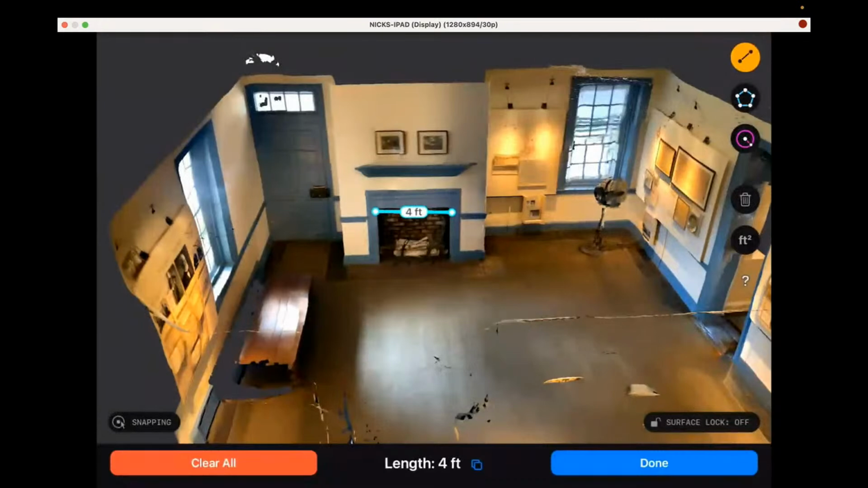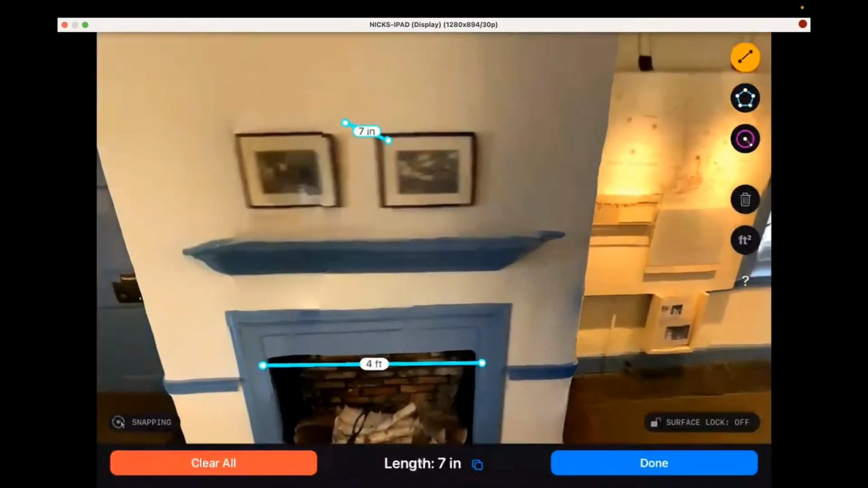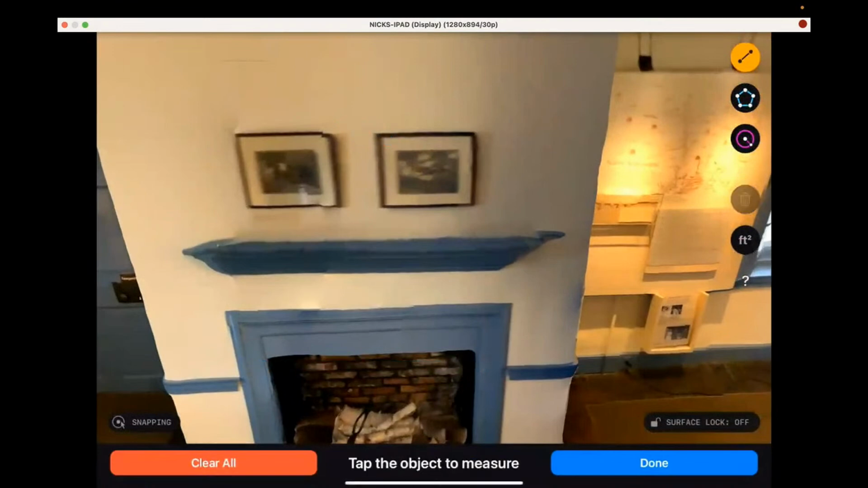Question about the accuracy. Yeah, like if you wanted to measure the distance between those two pictures on the wall, could you do that? Yeah, absolutely. And again, from this particular view, now, okay, that's 7 inches. I probably didn't tap it in the right spot. So let me clear. I wouldn't ask Chris to build a fitting to fit a piece of wood between there or something, or wrap around it based on this measurement.